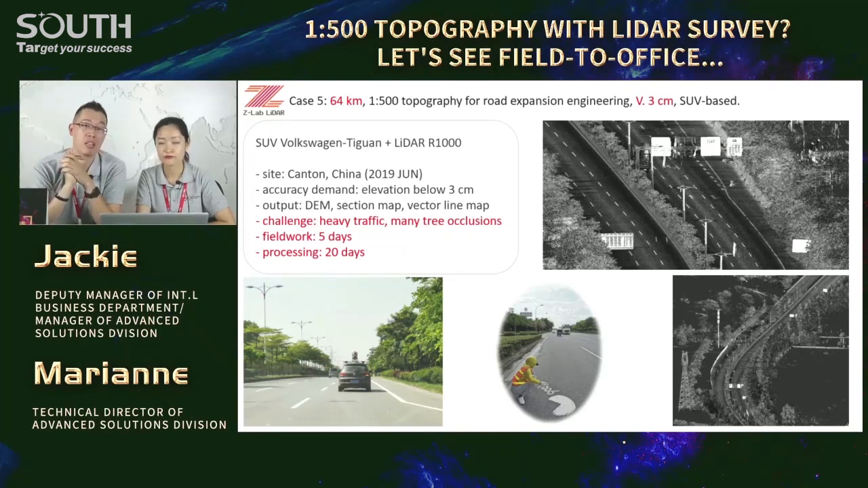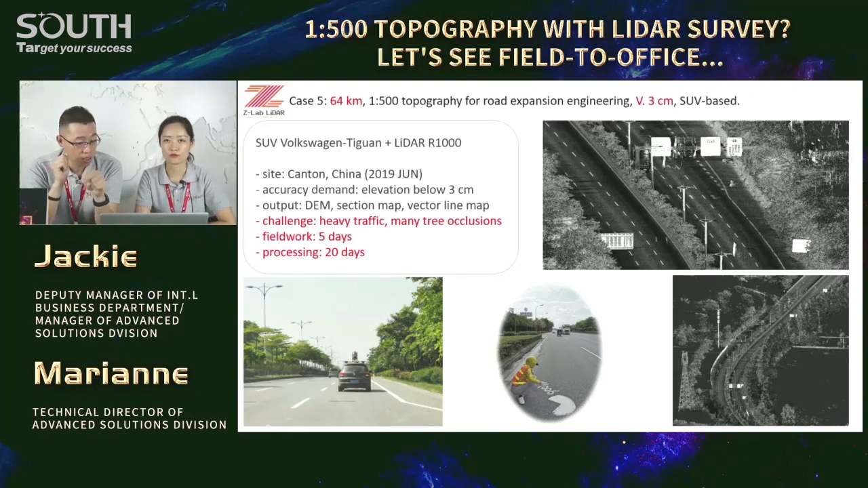We need them for correcting the trajectory. Why? See the photo and also the point cloud. We encountered plenty of tree blocks in most parts of the road, so GPS signals were not good, and the trajectory was affected. We need the GCP to correct it for much higher accuracy. That's it.